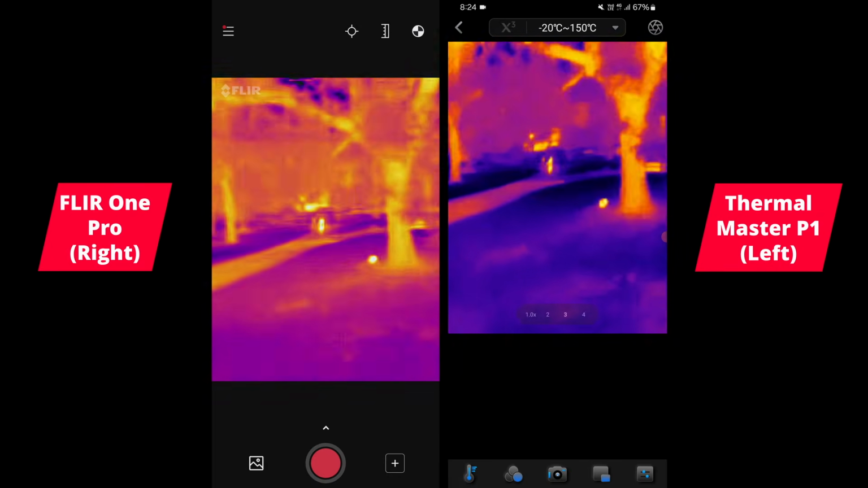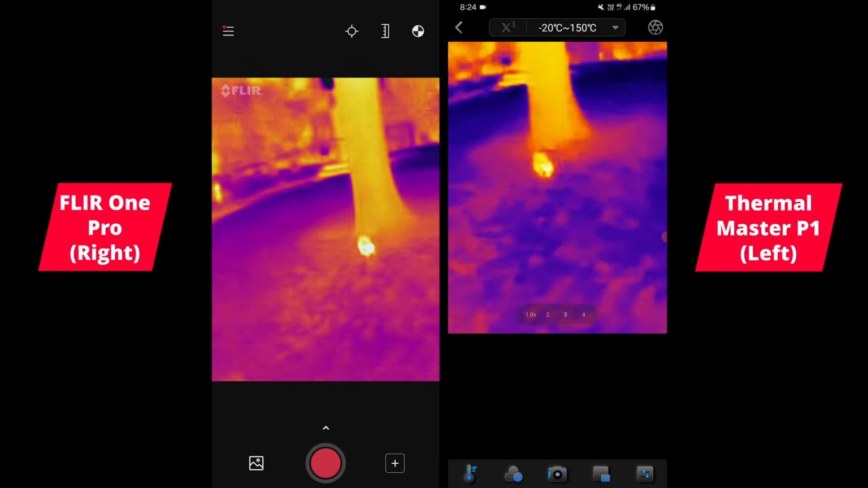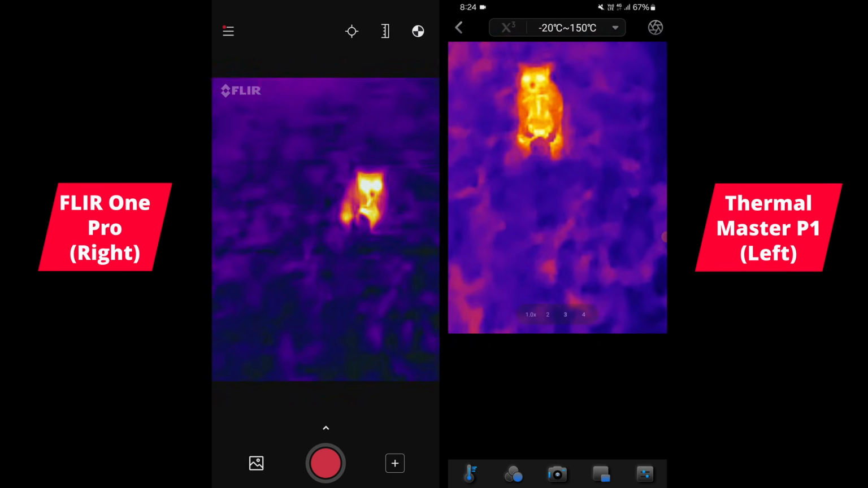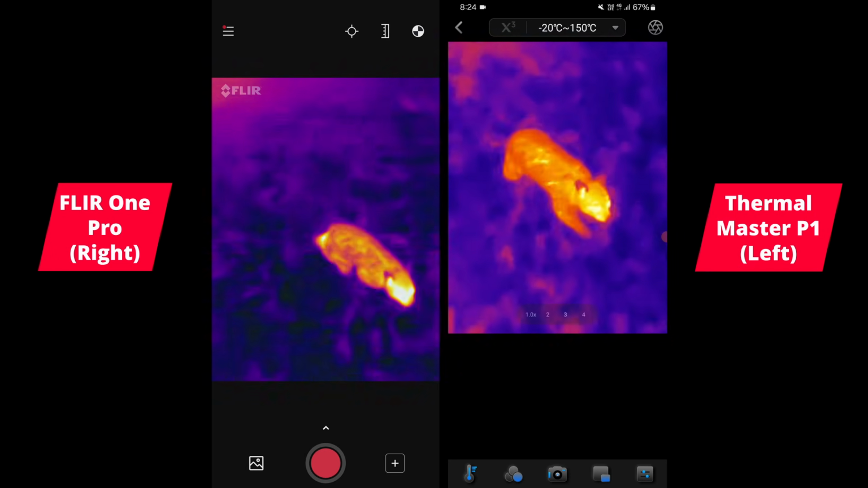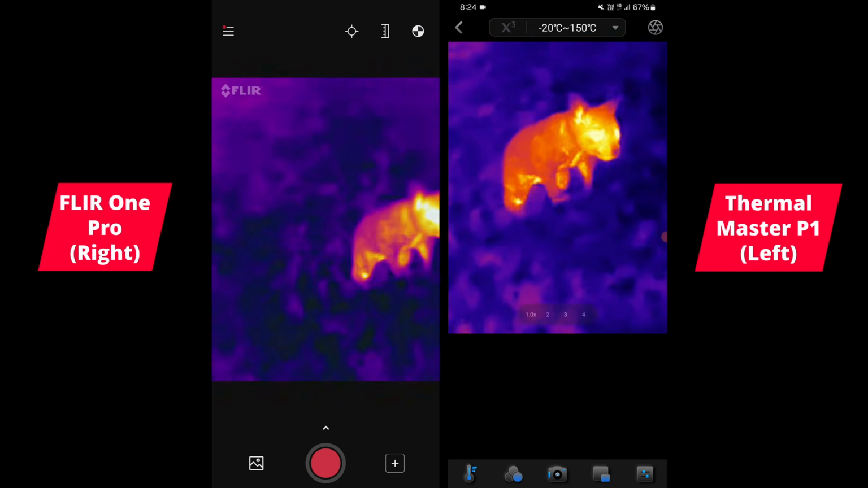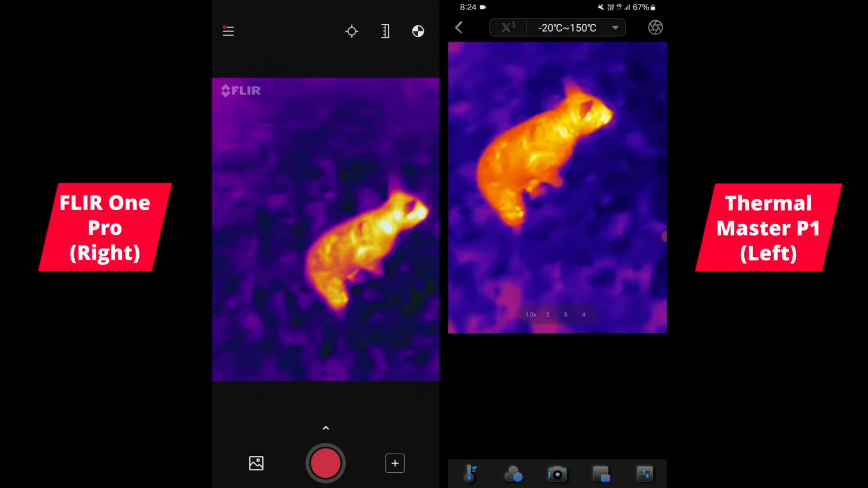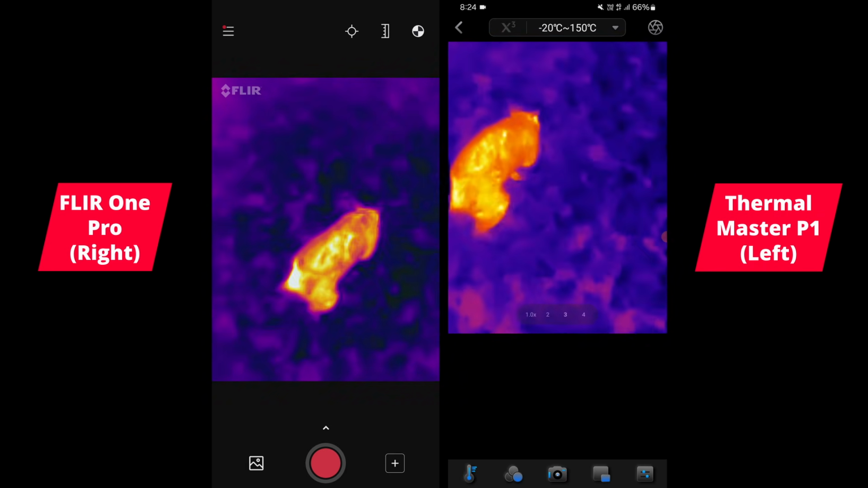There's a dude here looking at something, and here is the possum. It's amazing. You can see even the heat coming out of their eyes, more than their ears, and parts of their fur where it's maybe parted.